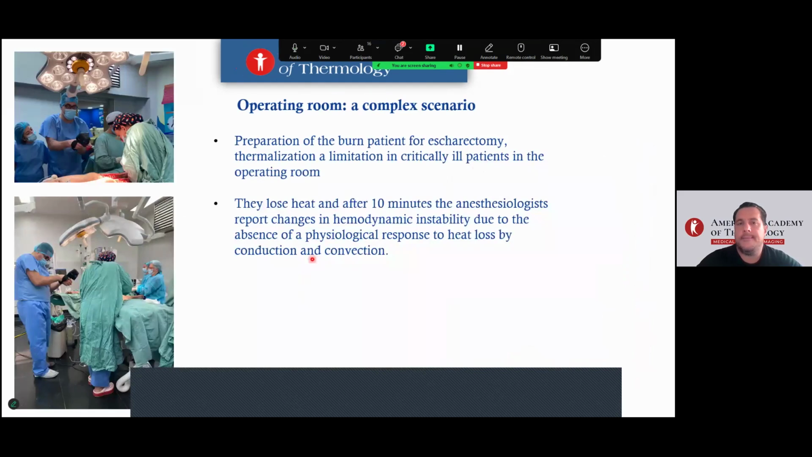Another complex scenario is operating rooms. Why? In the preparation of a burn patient, for example, for an escharectomy, thermalization is a limitation for critical patients in the operating room. Why? Because they lose heat after 10 minutes, the anesthesiologist reports changes by hemodynamic instability and due to absence of physiological response of heat loss by conduction and convection. This is the big problem.